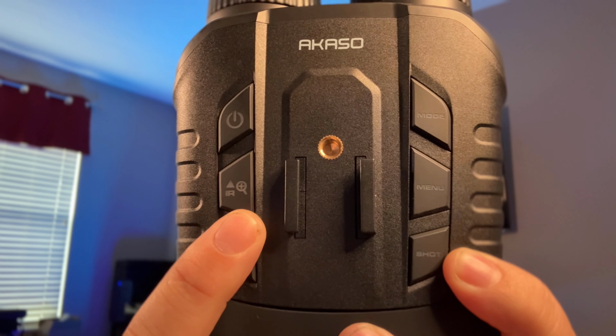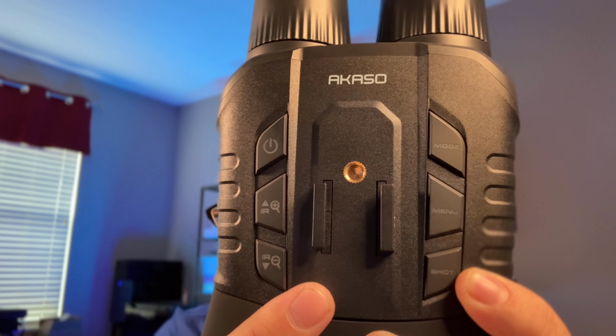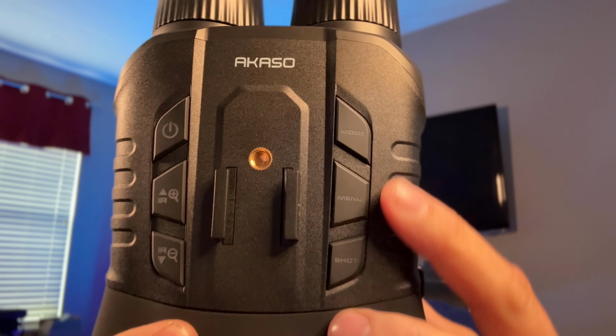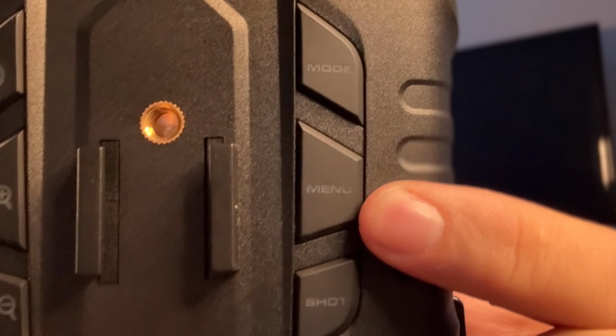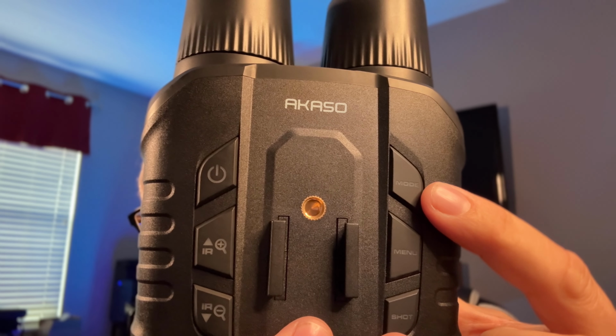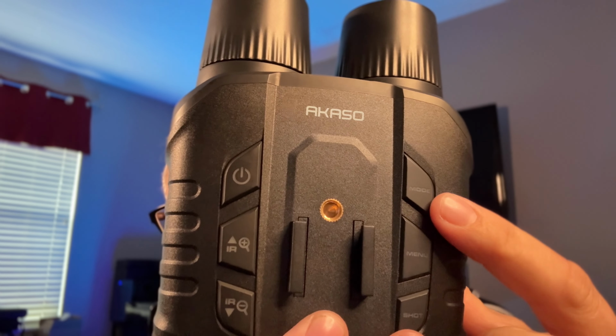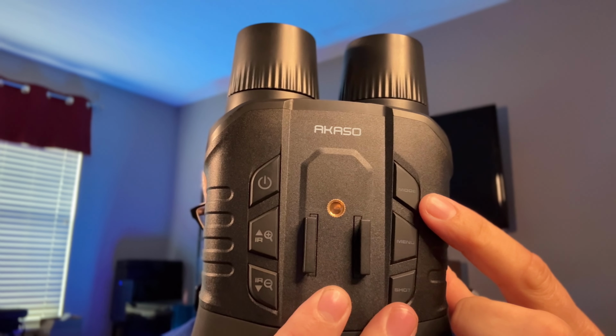Now, underneath the power button, you've got zoom in and zoom out. These also function as up and down if you're in the menus. And then on the other side, you've got these buttons: mode, menu, and shot. So basically the way these work is that the mode button, when pushed, will switch between photos or video, because you can record stuff with this, and they do have an app that I'll show you too.